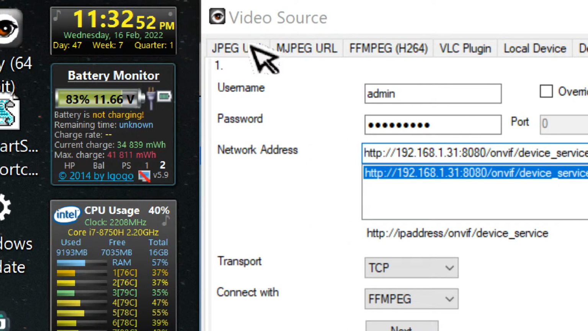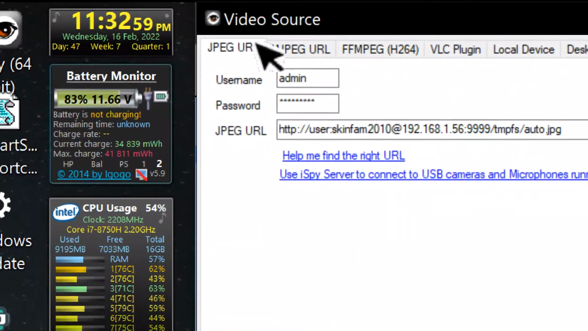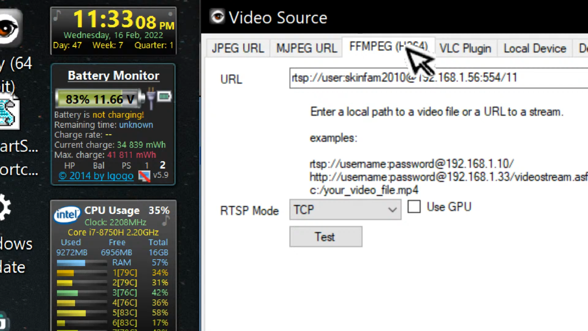JPEG. Old method of doing it. Motion JPEG, old way of doing it. Oh, here we go.